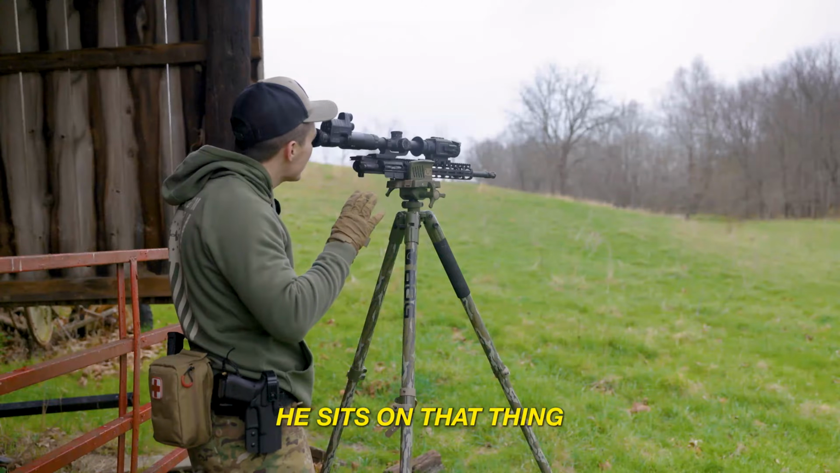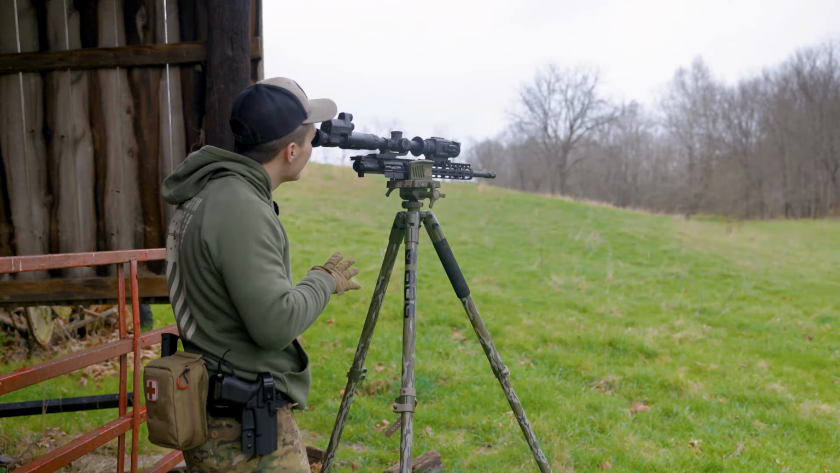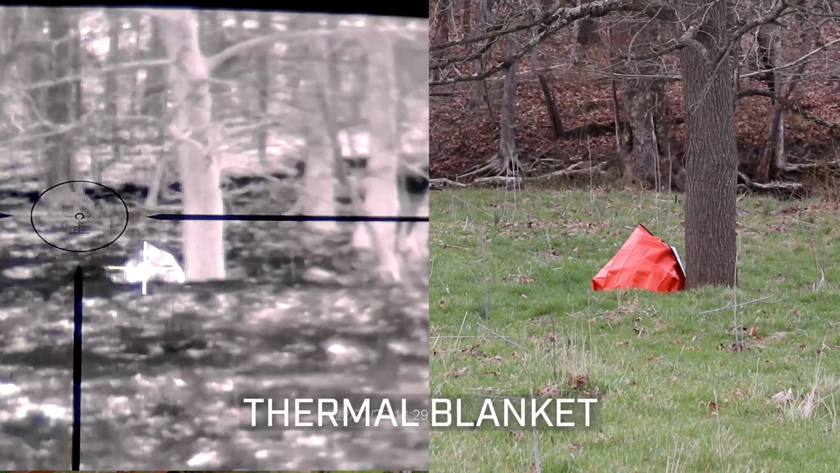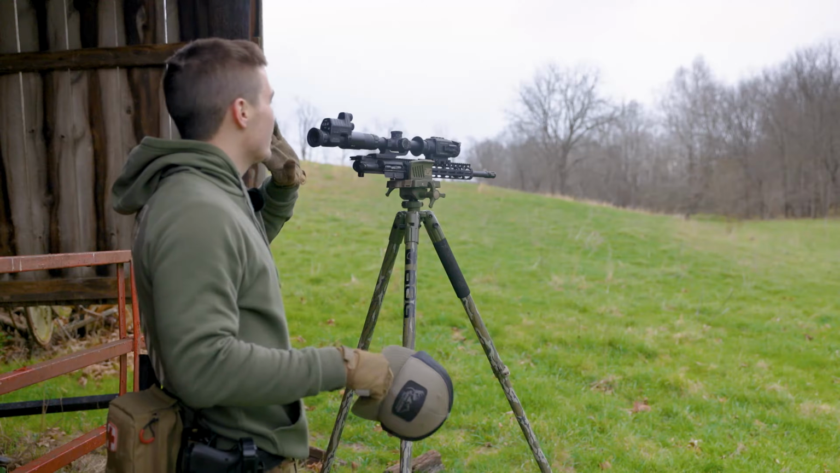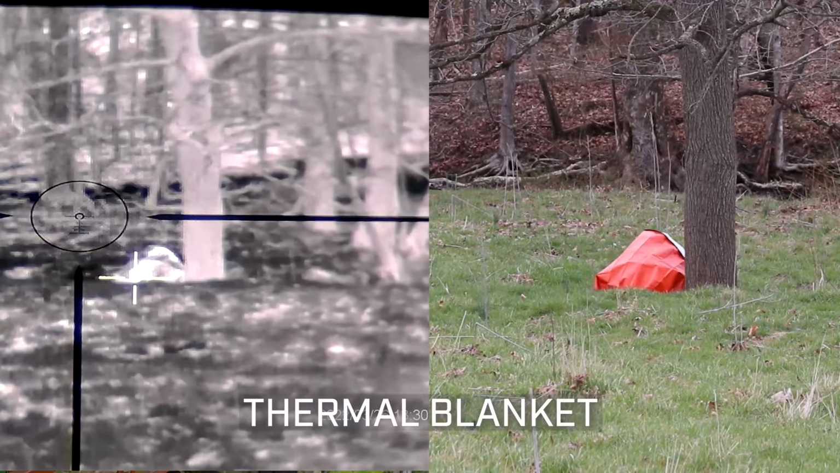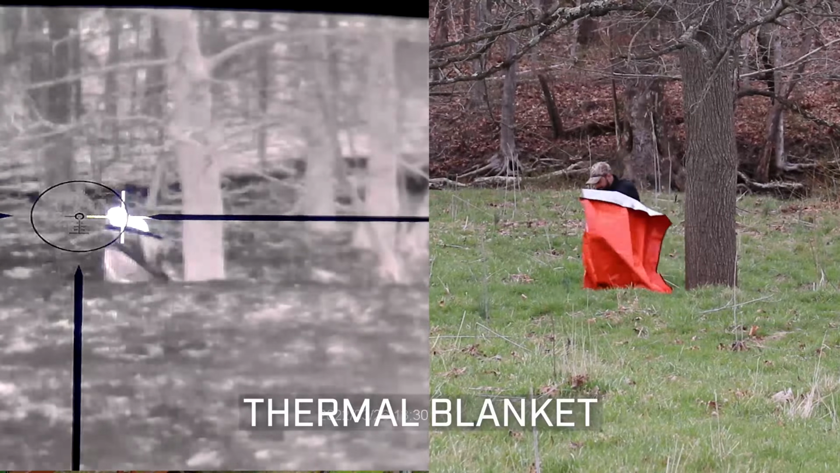The more he sits on that thing, the hotter it's getting. It's starting to brighten up. But originally, he was hiding pretty good. And you can see as it's going, he's brightening up. Sparky! Relocate, adjust, you're getting hot. Yeah, and as he's adjusting, the thermal is changing how it's getting hot.